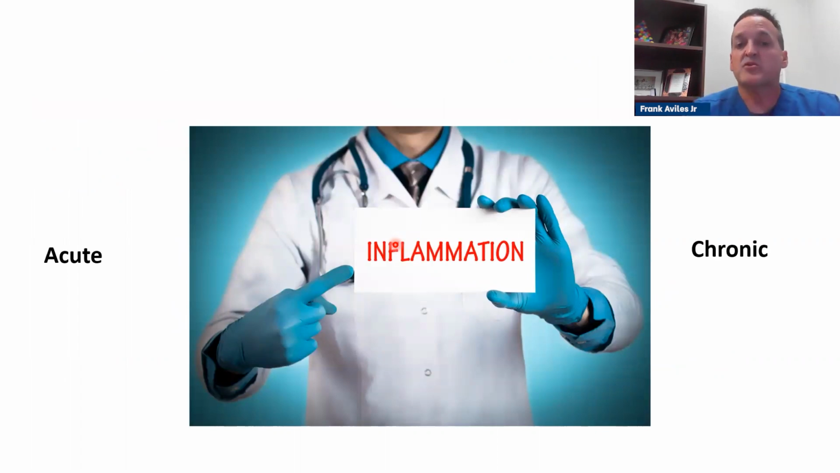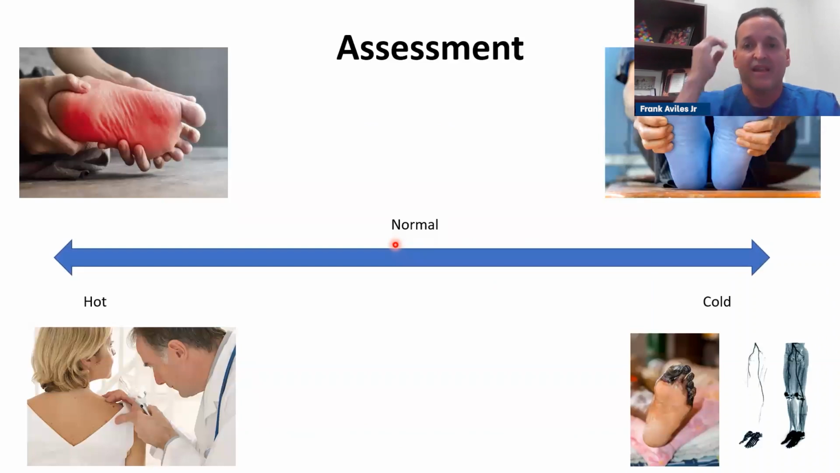And that leads me to talk about inflammation, because we can have acute inflammation, which is a normal healing process, or chronic. And what we see in wound care, whether the patient has CVI, venous insufficiency, lymphedema, or any other condition, what we have to do is hone in on that chronic inflammation. And so in our assessment, this is how thermography can help change what we do.